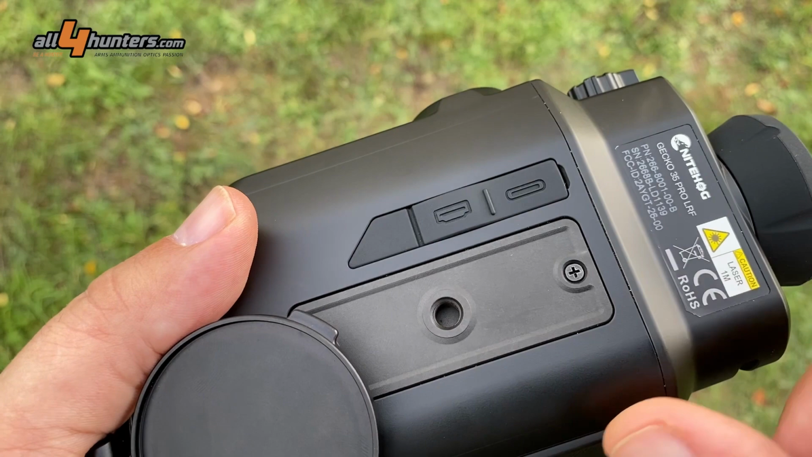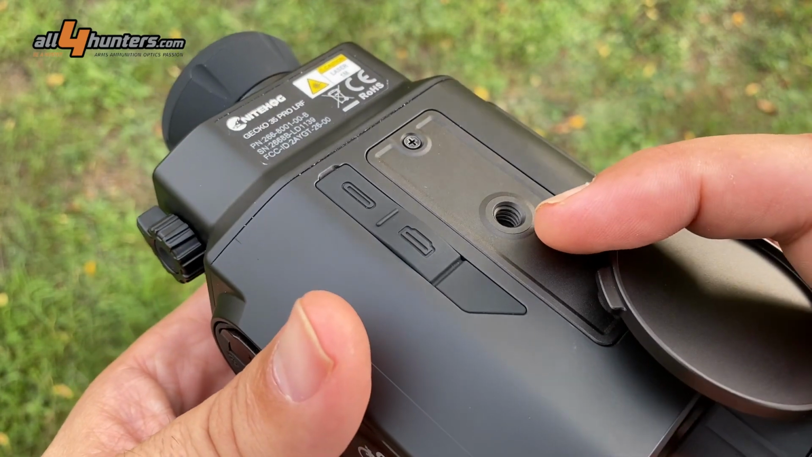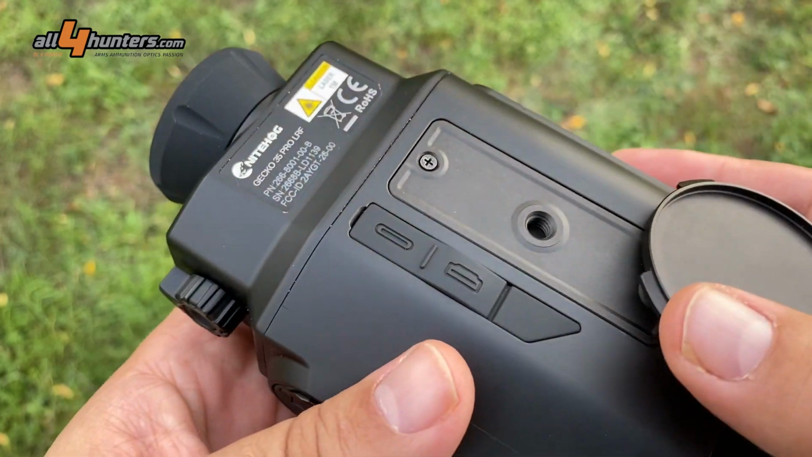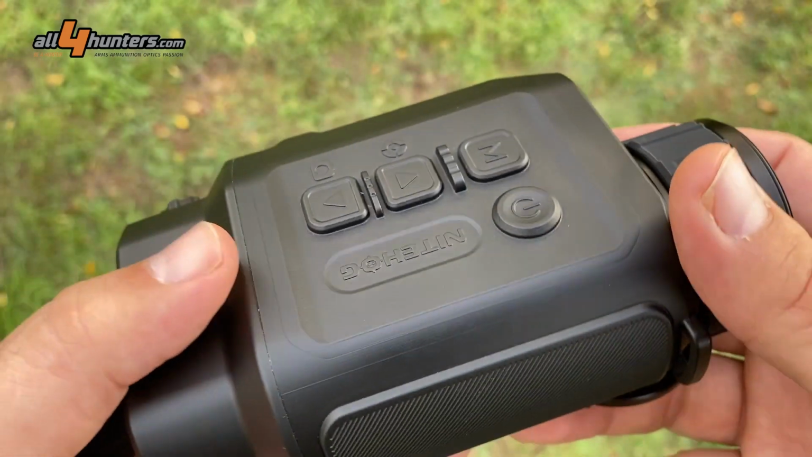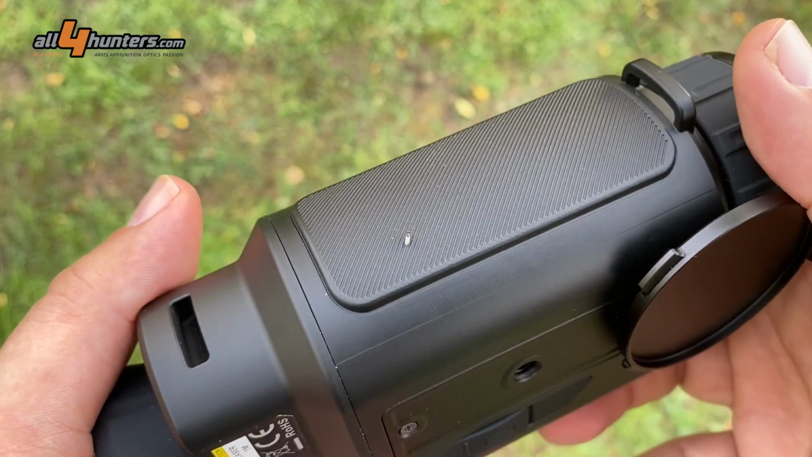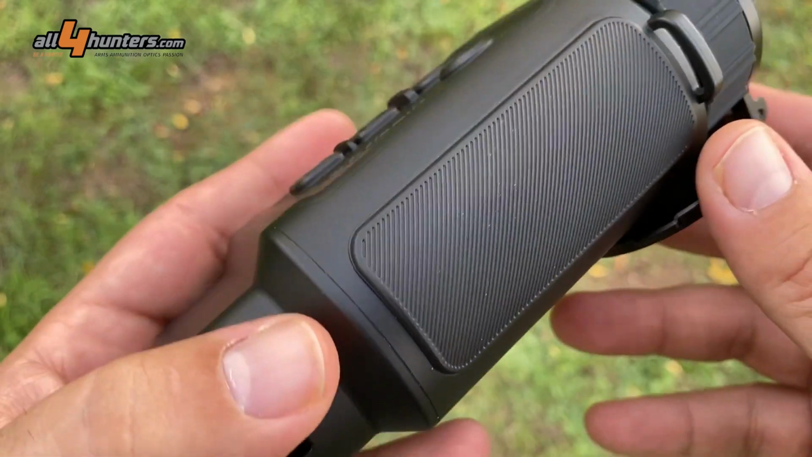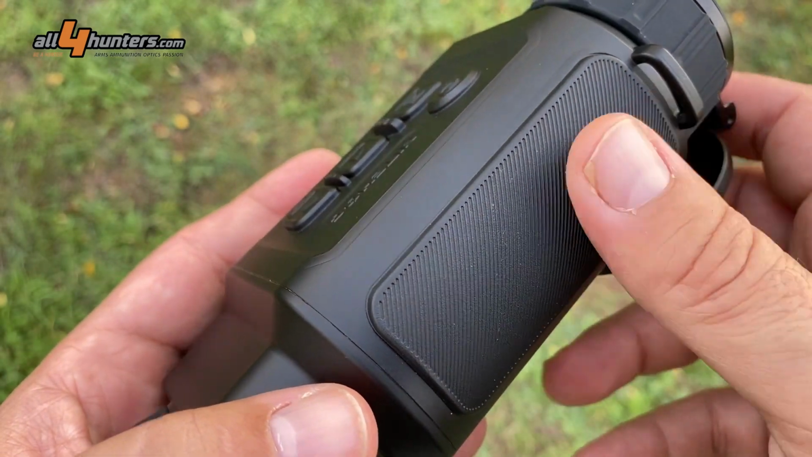Plus, we find the usual tripod mount, and the whole device is pretty compact and lightweight. There is only one panel in rubber on the side of the device, and it's used to give a little bit of feedback when we are holding the device.